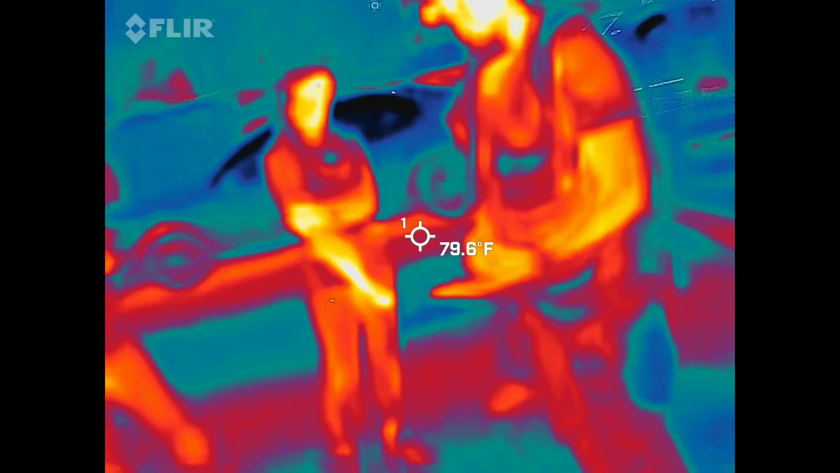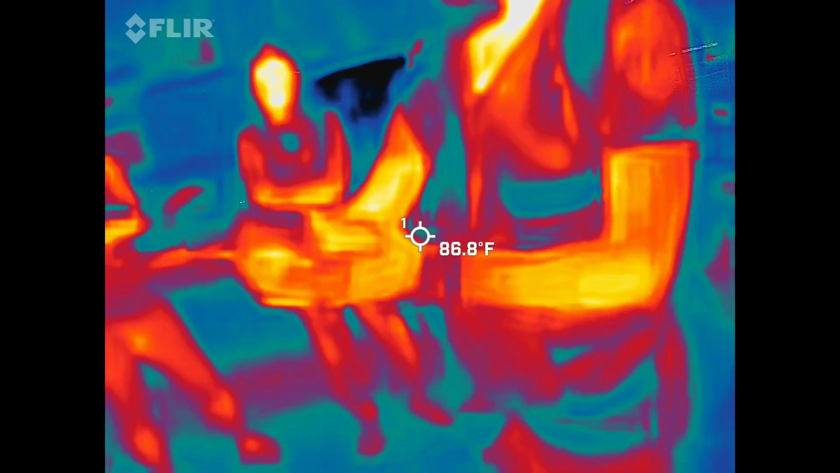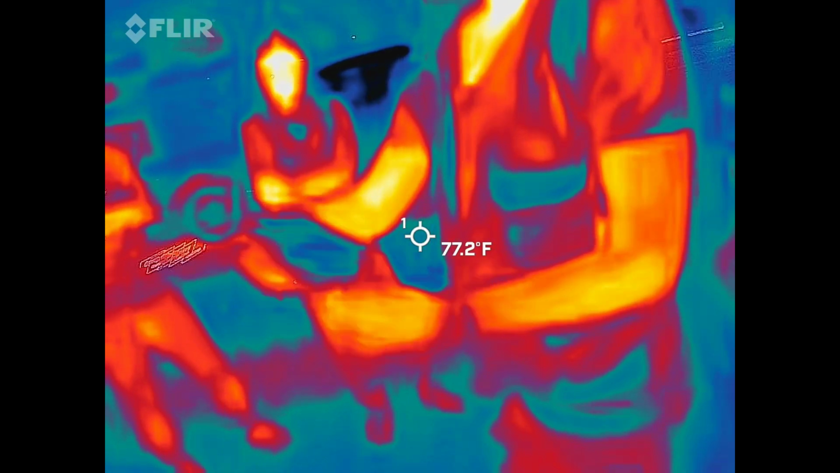It's not showing me like... Turn the sensitivity down. That's why. Okay. Got your sensitivity back up.